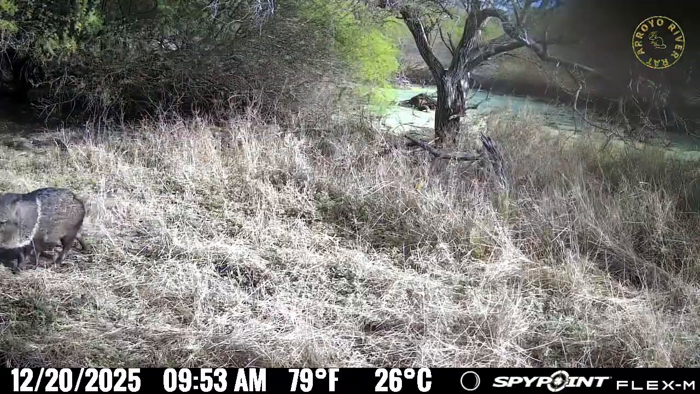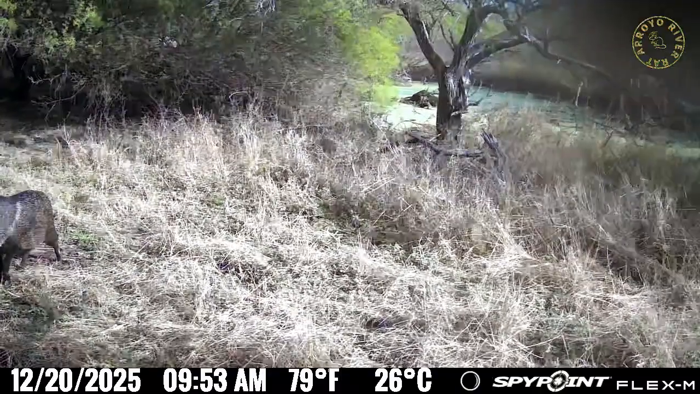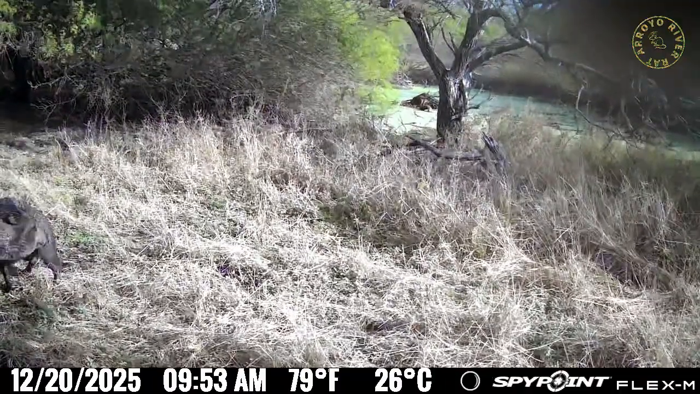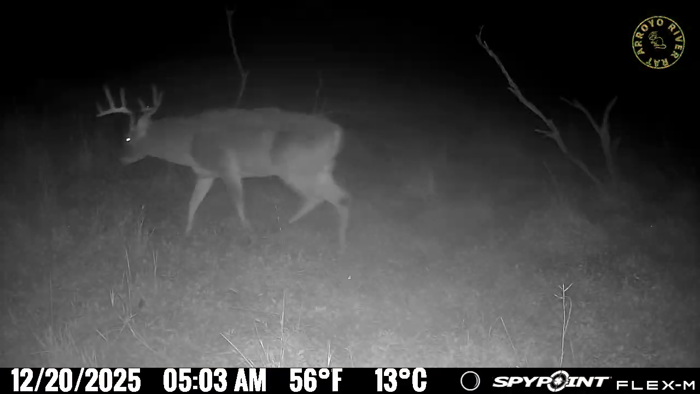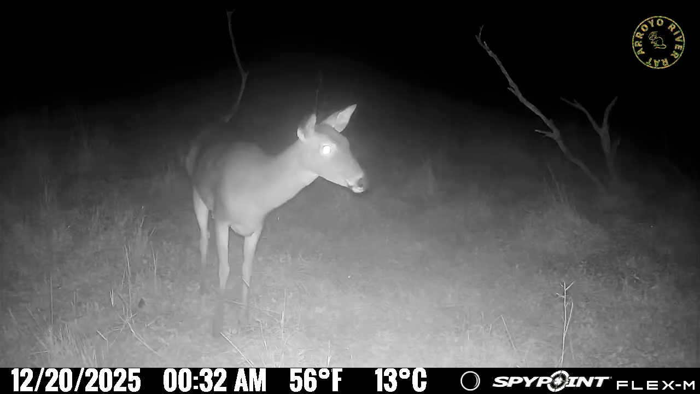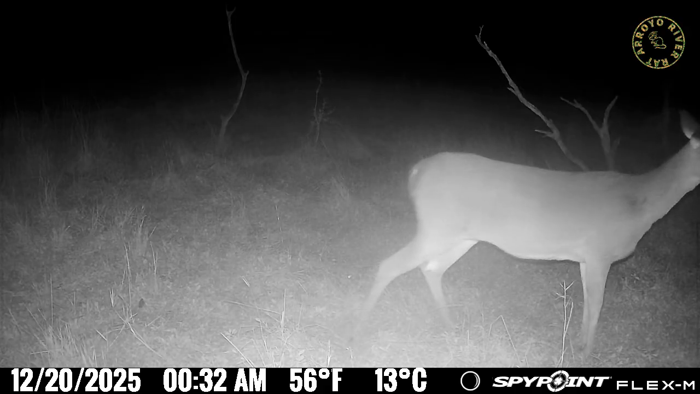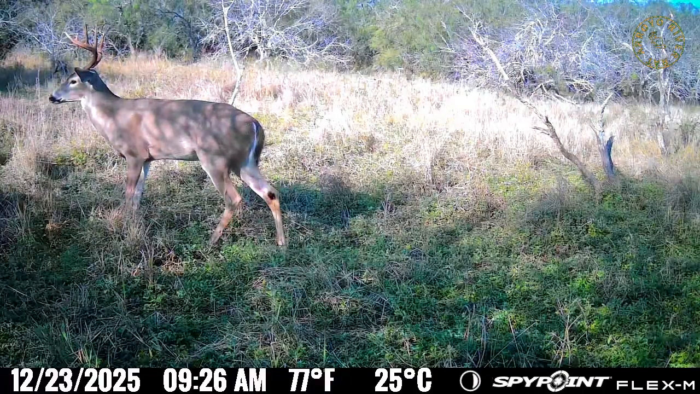Look at that, a javelina, another species that we haven't had on here yet. Oh, he's decided to scratch himself. That's that same buck, I think. Nice one. It's not unusual to have these deer. They do kind of frequent the same area, but not as much as you would think.